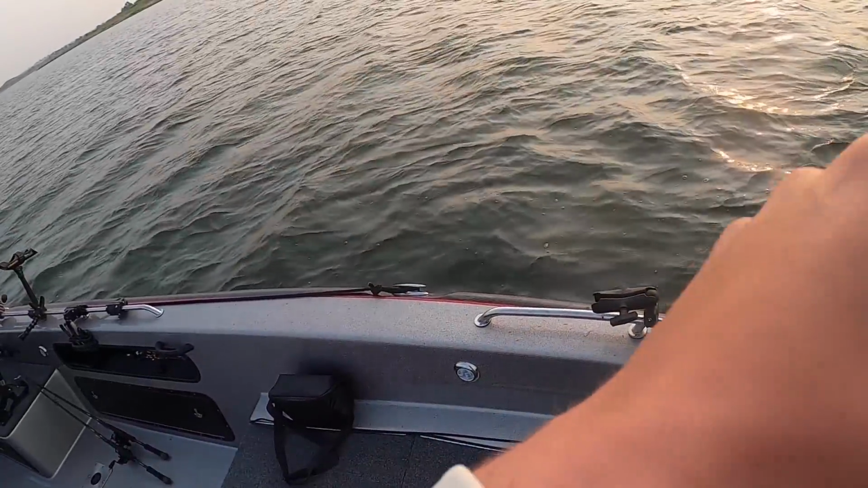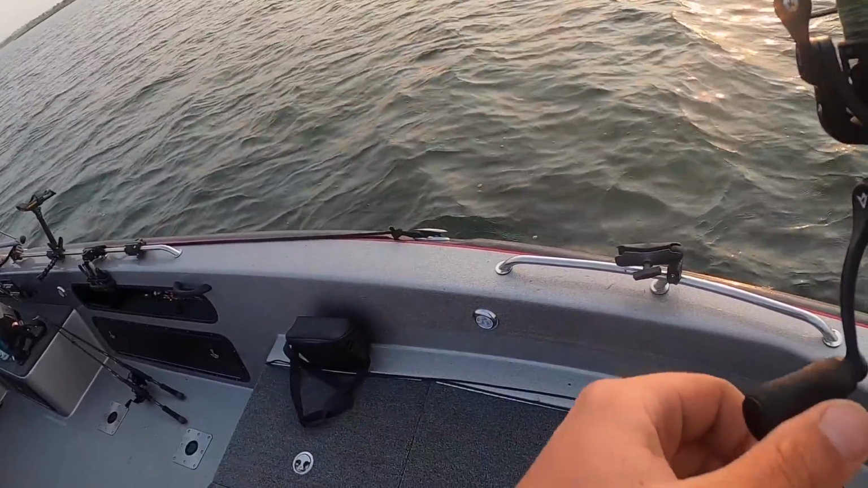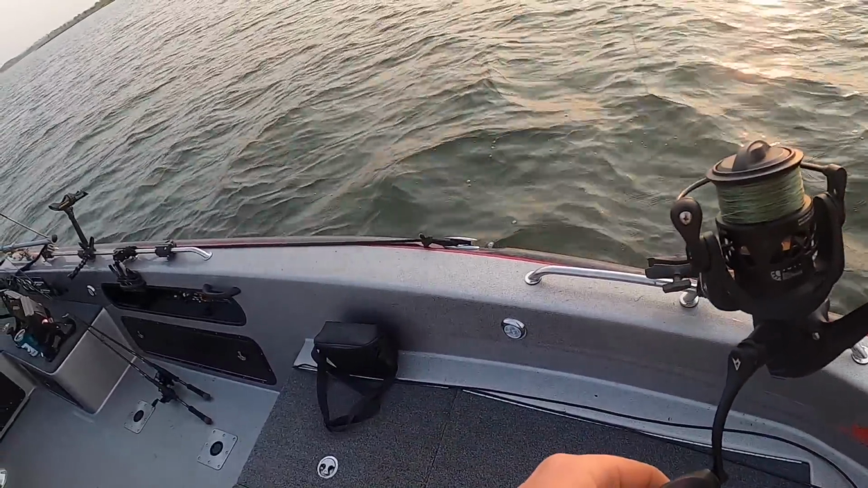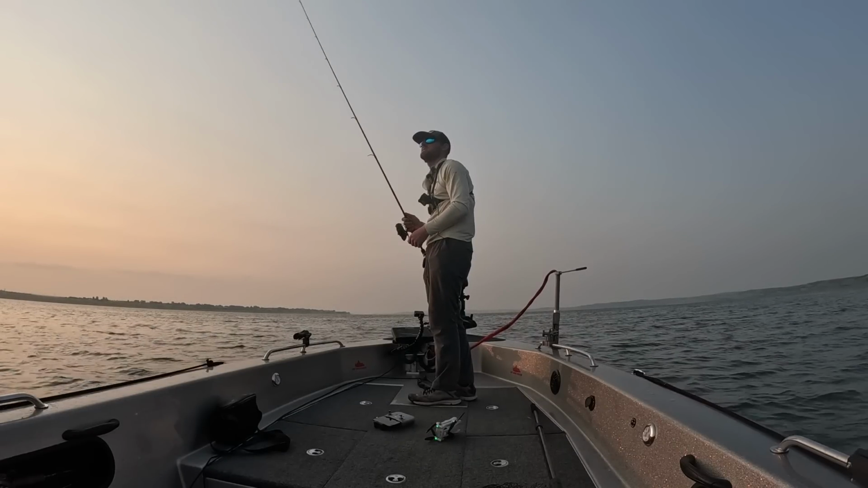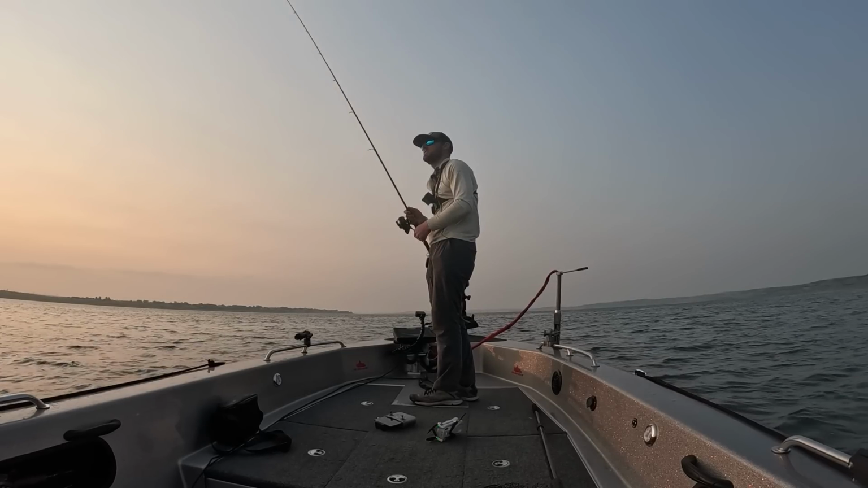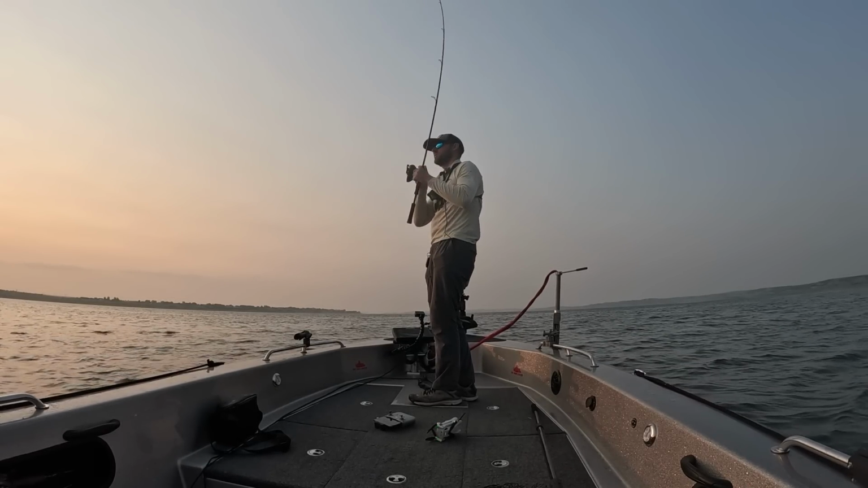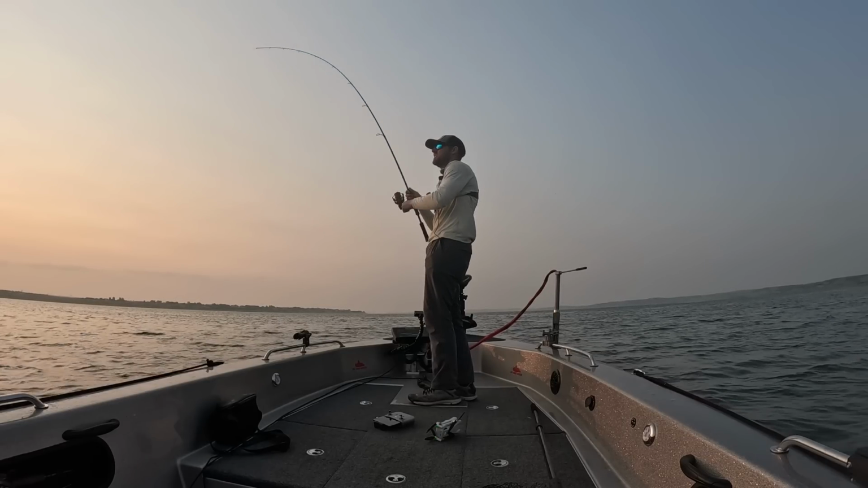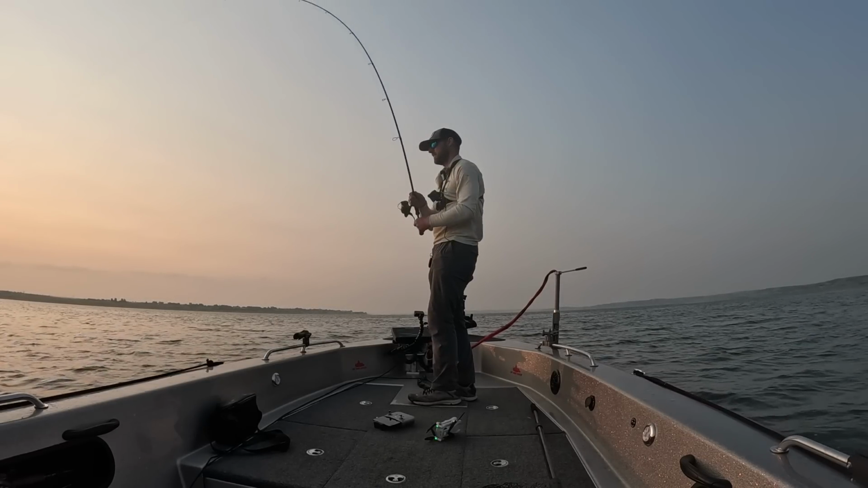Gonna take a couple exploratory casts way up shallow. Wow, dude. Is this place just loaded with fish? This is feeling smaller. Maybe not a bad one though.